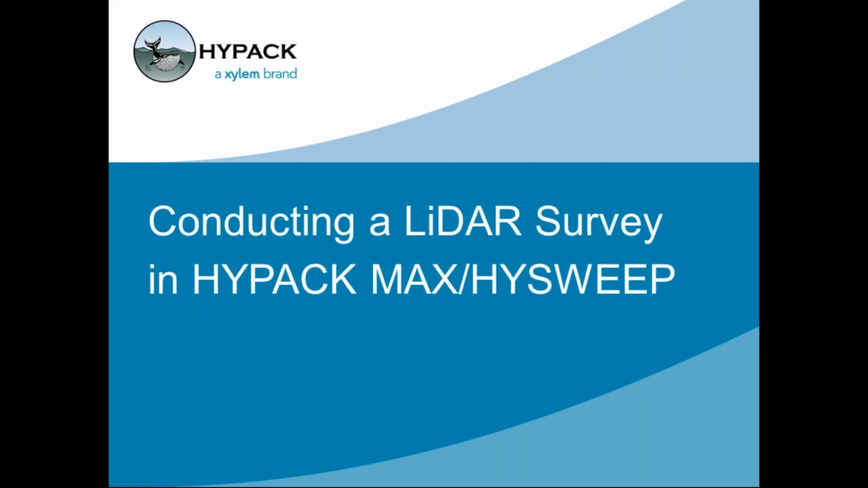I'm going to briefly talk you through how we support LiDAR surveying in our HYPACK software. This may be a reminder for those of you who are already familiar with this workflow, and hopefully a brief introduction into some of the ways that we've come up with tools to support LiDAR surveying in HYPACK.